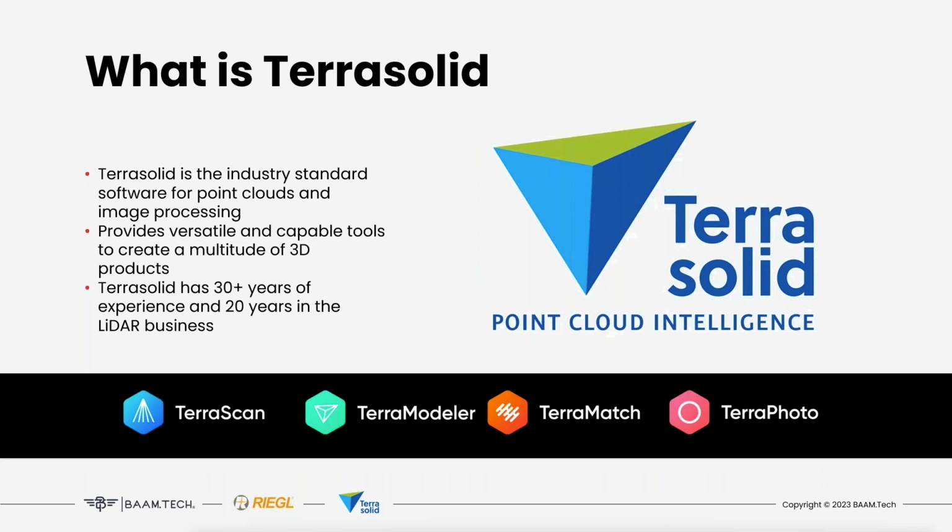For those who are unaware, I'll give you a quick explanation of what Terrasolid is. Whether you are using terrestrial, mobile, unmanned, aerial LiDAR, or a combination of sensor platforms, Terrasolid offers versatile and capable tools to create 3D vector models, feature extractions, orthophotos, terrain representations, and advanced point cloud visualizations, no matter the data source or the sensor. Terrasolid has a long history of elevating data utilization, whether it is for mapping, forestry, water resources, mining, road, rail, or power lines, which we will be focusing on today.